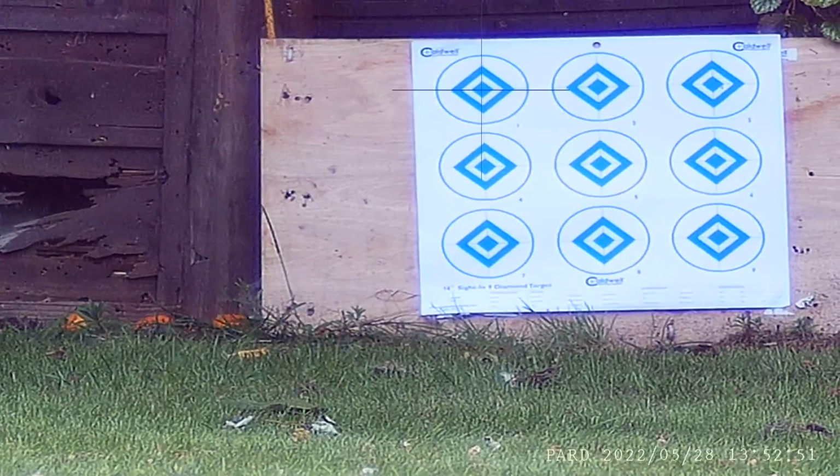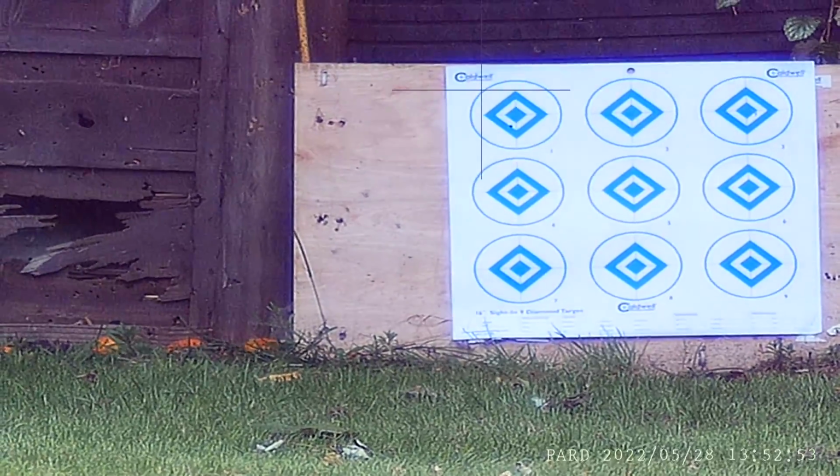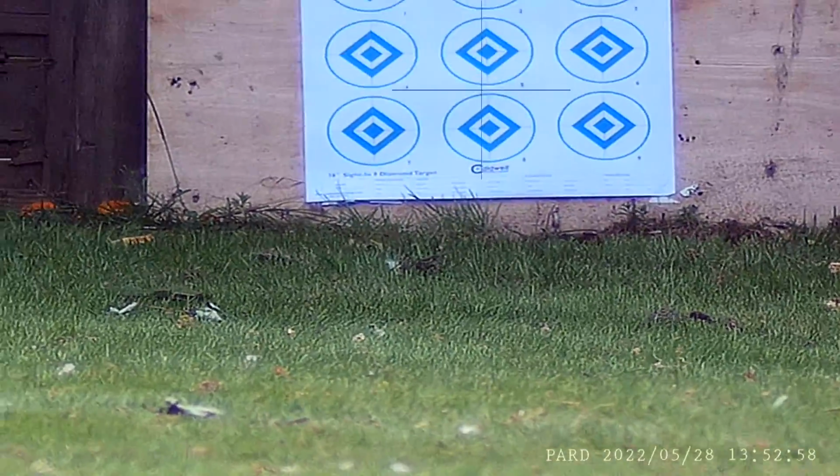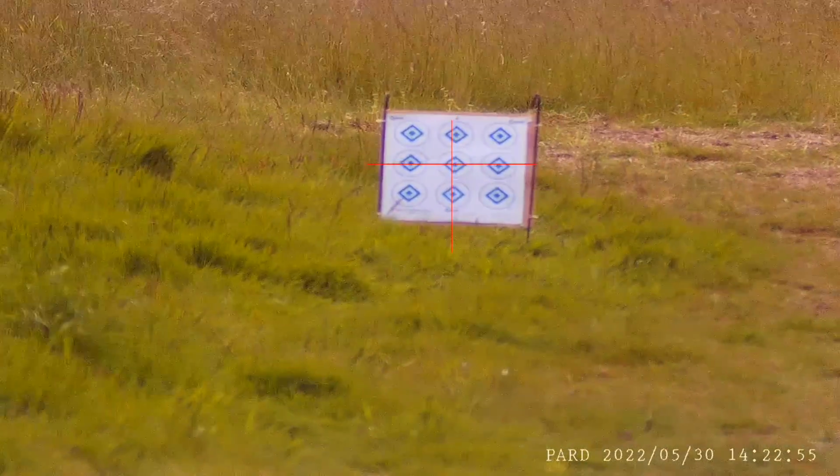Here is the great joy of digital night vision. You can easily zero in daylight without any problem at all. It's a moving reticle system, and you can zero it on 5 rifles or with 5 different types of ammunition on the same rifle.